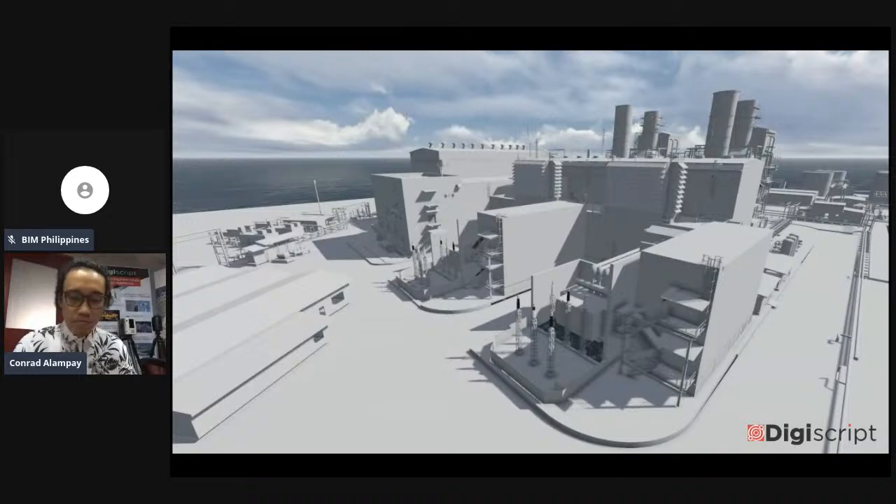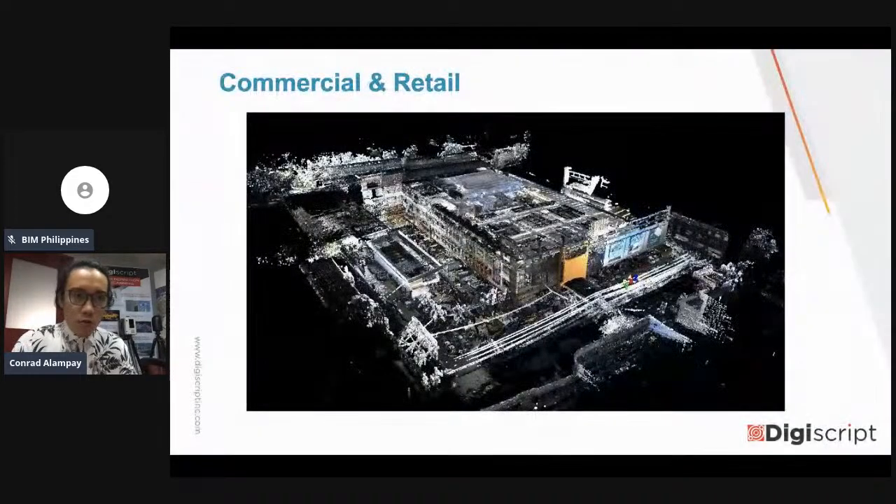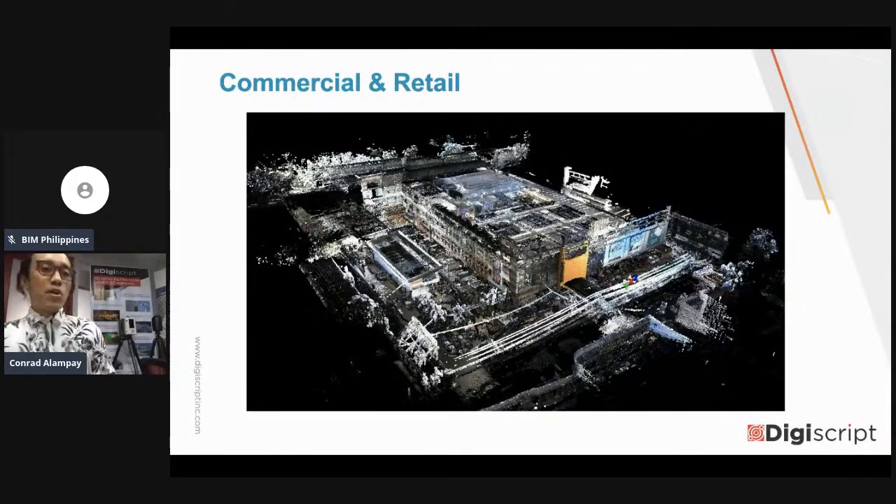Okay? So next is commercial and retail. Okay? So we're getting closer and closer to the city. Okay, so commercial and retail is a point cloud. This is actually one of the malls in Mindanao. We did it a few years back.